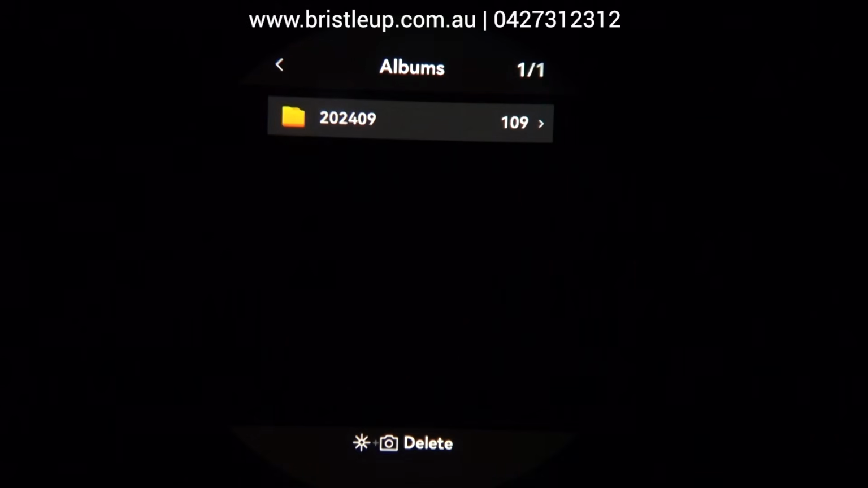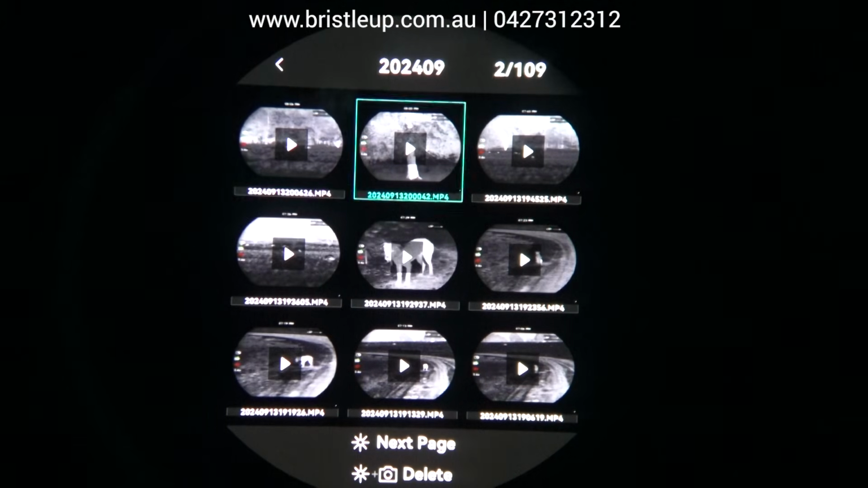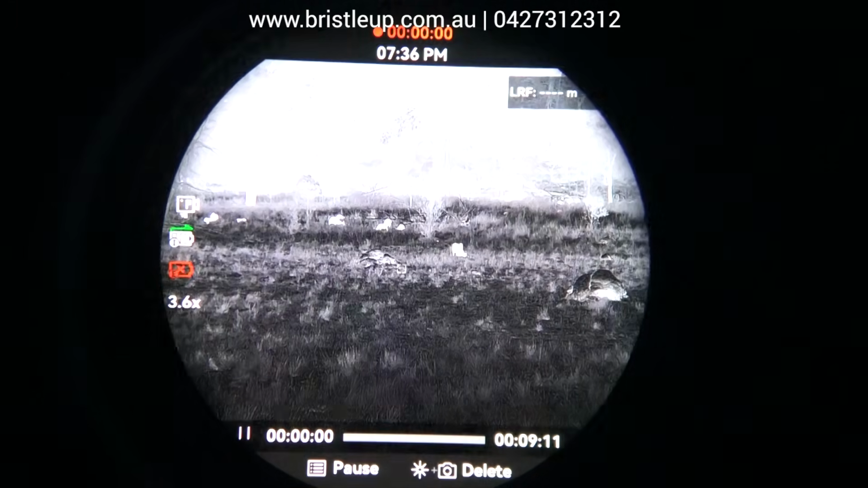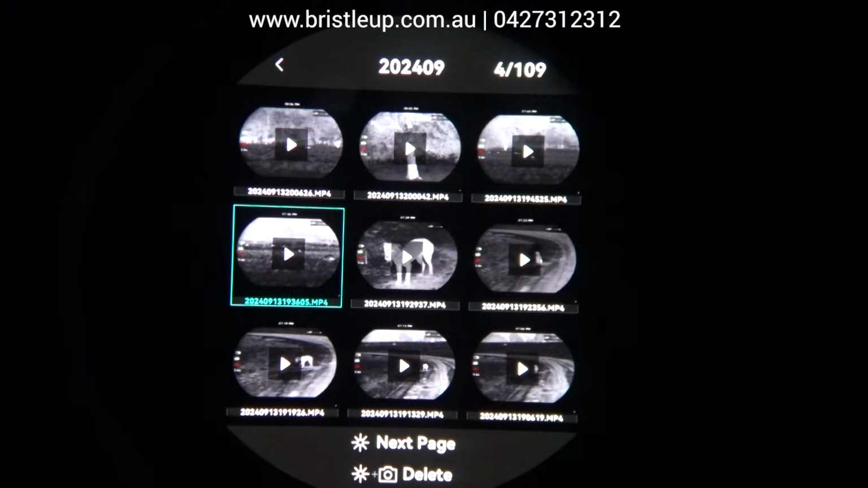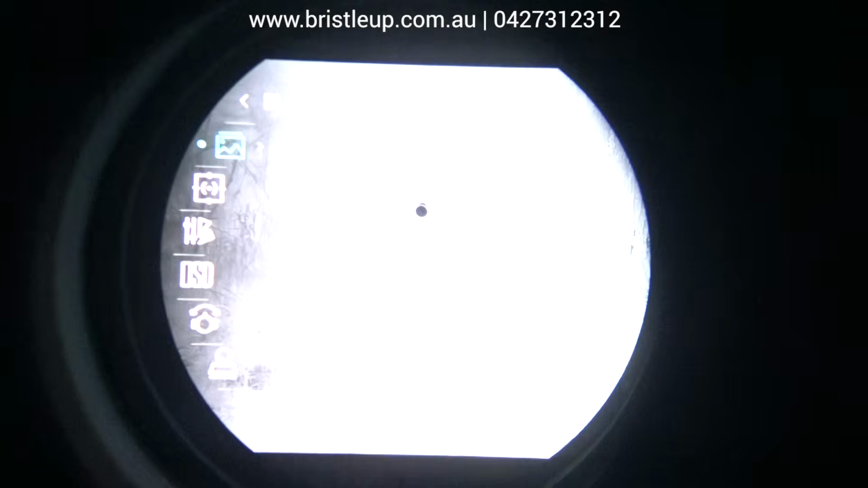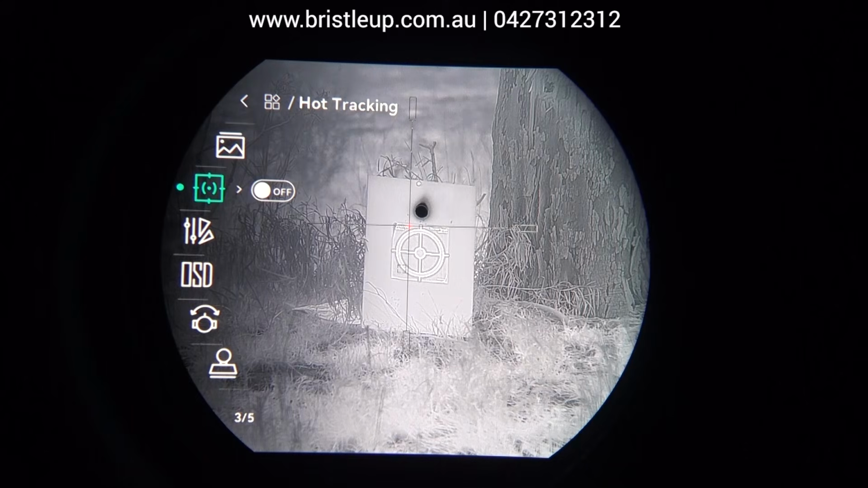Moving on, on the next screen we have our album, which will allow us to see all the recordings that we've done and play them all within the scope, which is quite handy. Now remember, if you want to go back a menu, you press and hold your palette button. So we're going to go back now from the album, and we've got hot tracking.